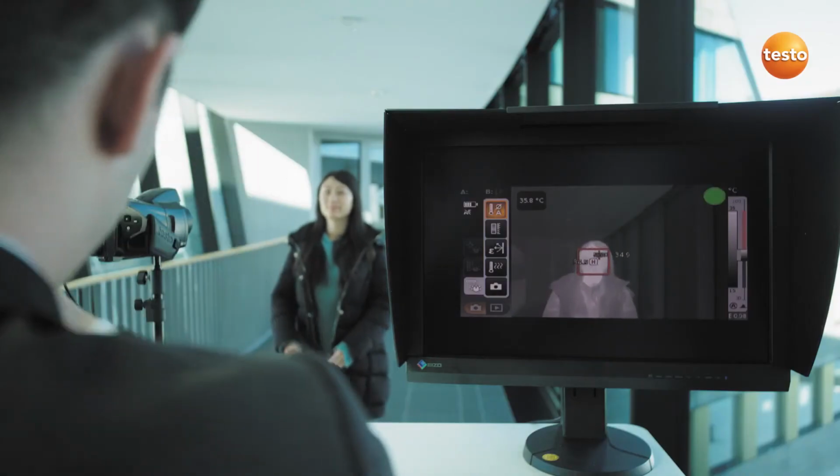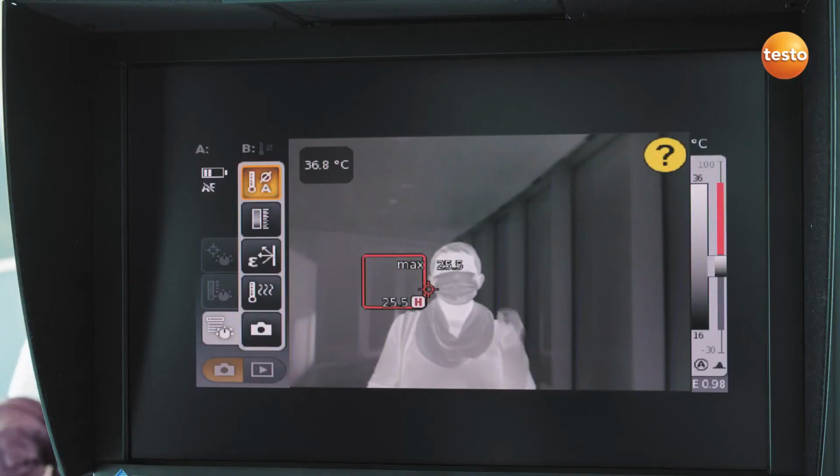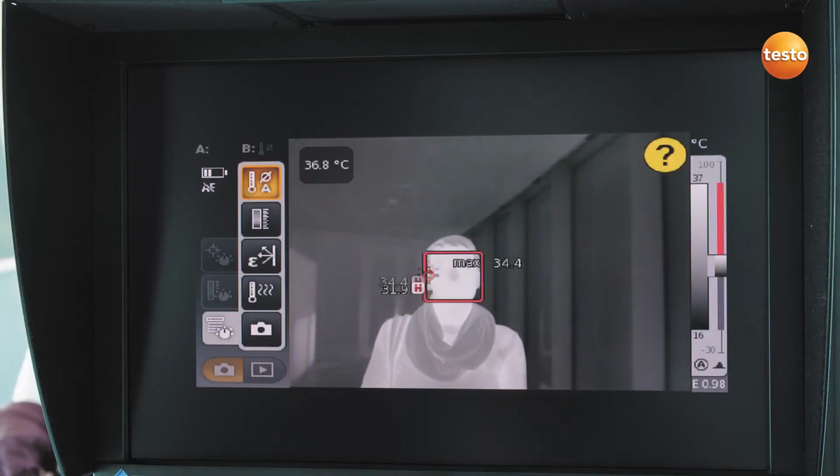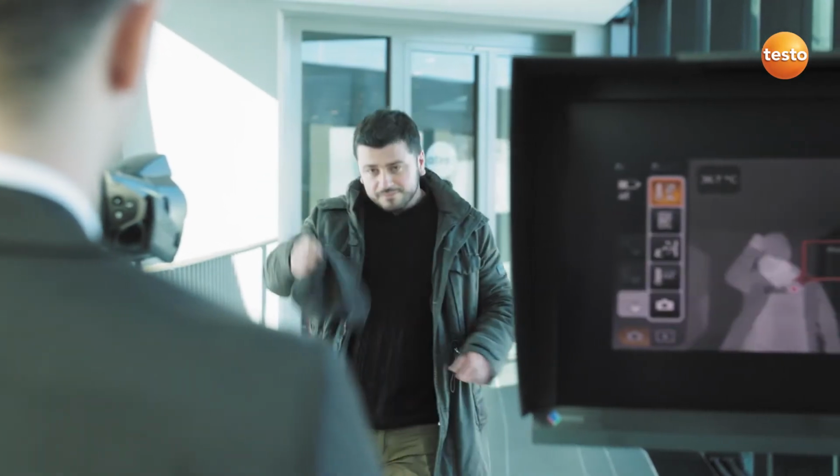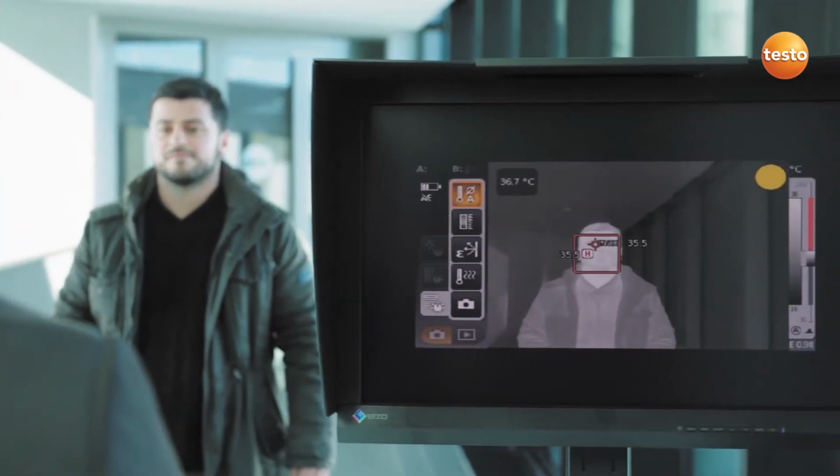Green says everything's okay. Any surgical masks must also be removed, otherwise the thermal imager will not recognize the face. The same applies to head coverings. Please remove these also.